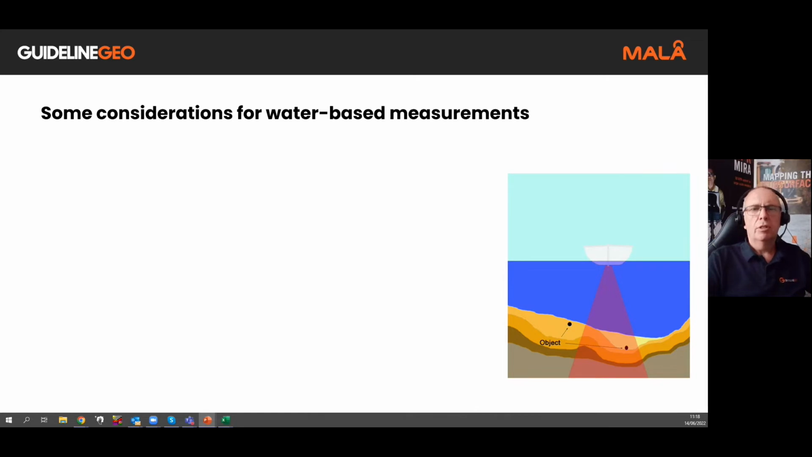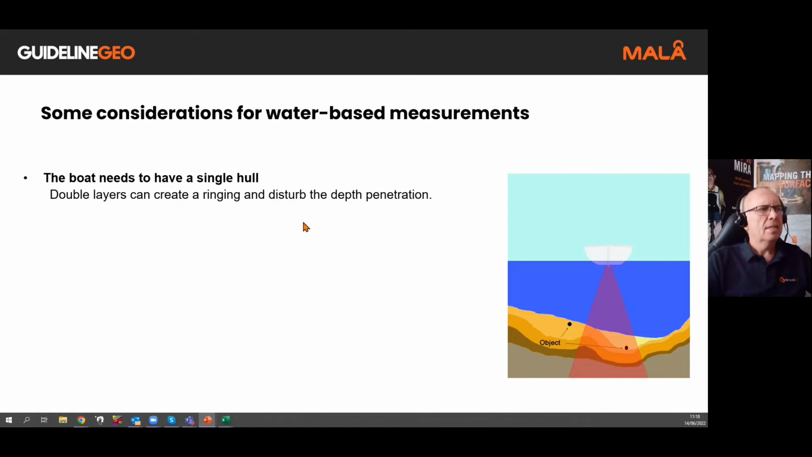Some other considerations for water-based measurements are the actual boat itself. The boat needs to be a single hull construction. Double layers can create ringing in the data, and this can disturb the depth penetration, or the water penetration itself. If you have a large air gap between the antenna and the water, the air to water interface will cause a large reflection in the data and will also cause ringing in the data.